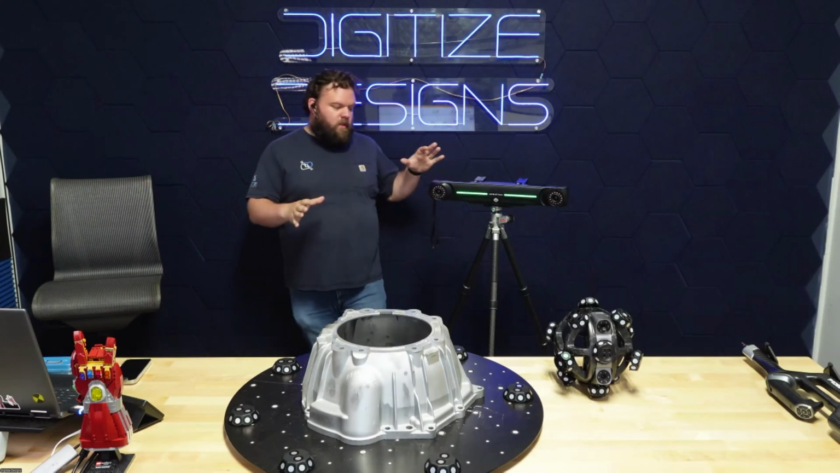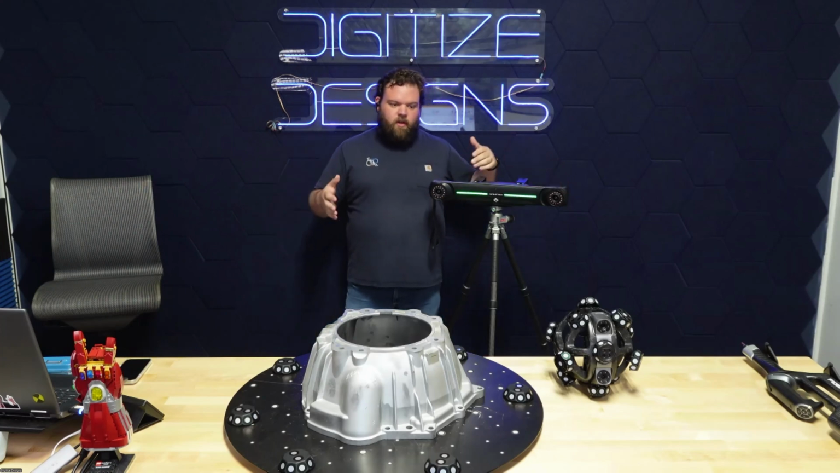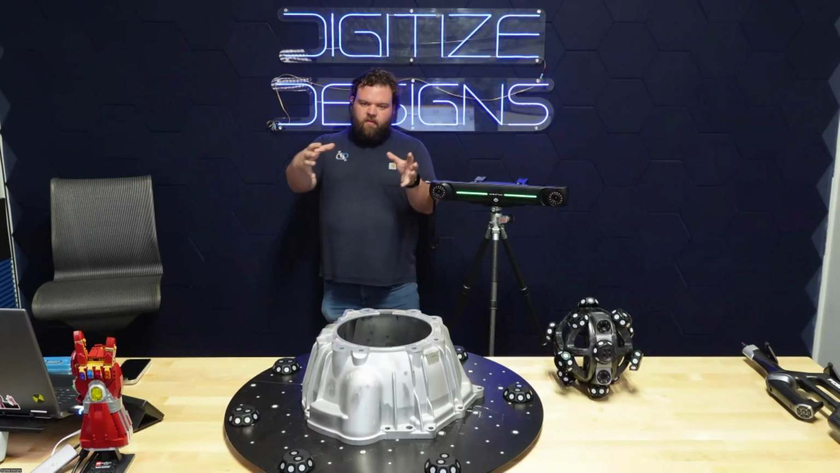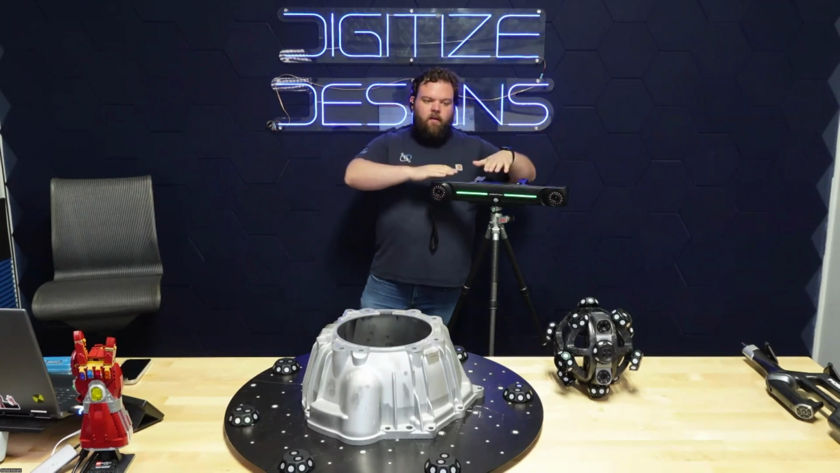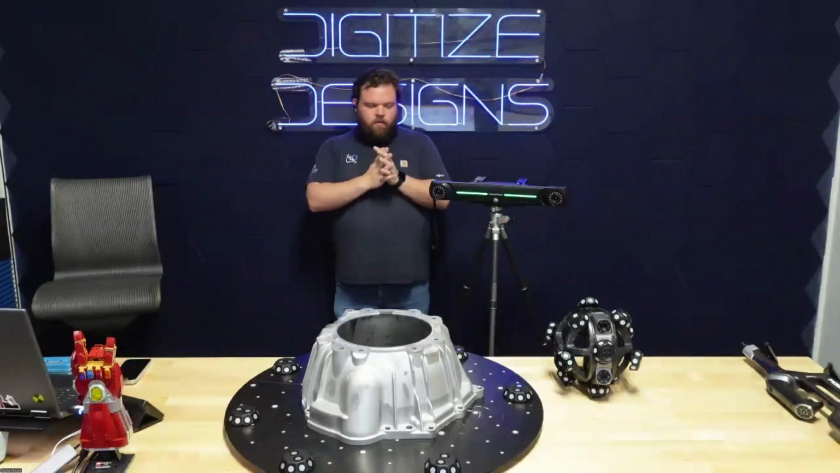But fundamentally, these are a blue laser 3D scanning system, metrology grade, accurate to 20 microns, a little bit better than a thousandth of an inch, in local accuracy, so small features, anything smaller than a few feet. Across the entire volume of this tracker, which I'll explain in just a moment, the volumetric accuracy is 49 microns, a little bit better than 2/1000 of an inch.